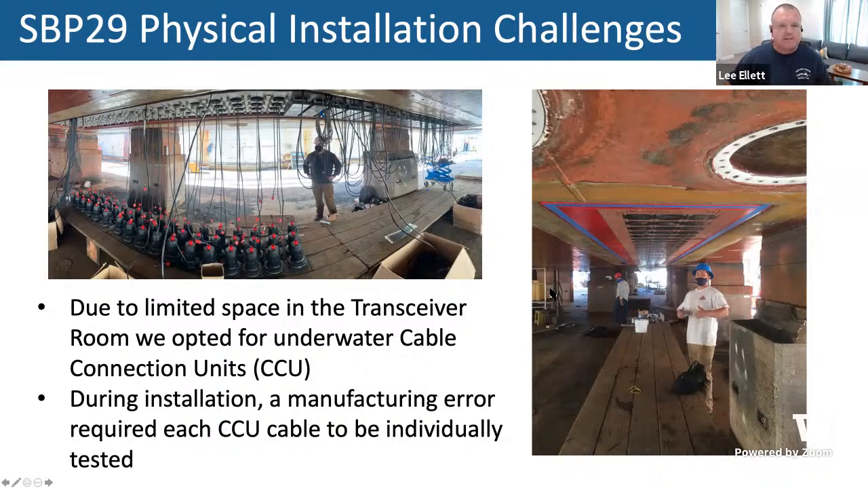Those combine the transducers instead of having to do that in the transceiver room. So we're doing it underwater, so there's just a few cables that go up the cable transit into the transceiver room. We couldn't have accommodated the whole rack of cable connection units on Sally Ride.